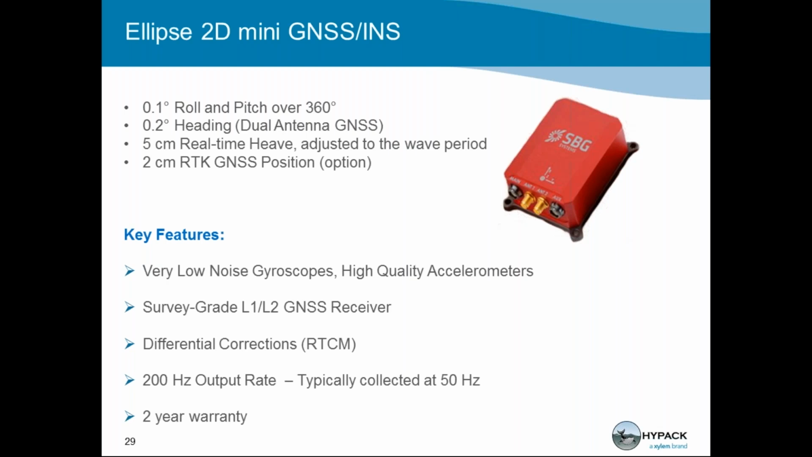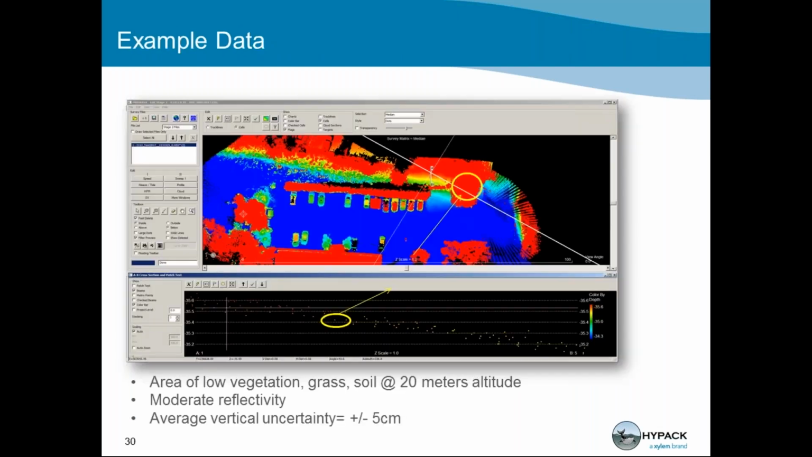The payload is configured to support PPK, so you can record your GNSS data, and then SVG offers a post-processing software called Inertia. We'd be happy to provide you with more information about that, so you can achieve PPK level data using the payload.